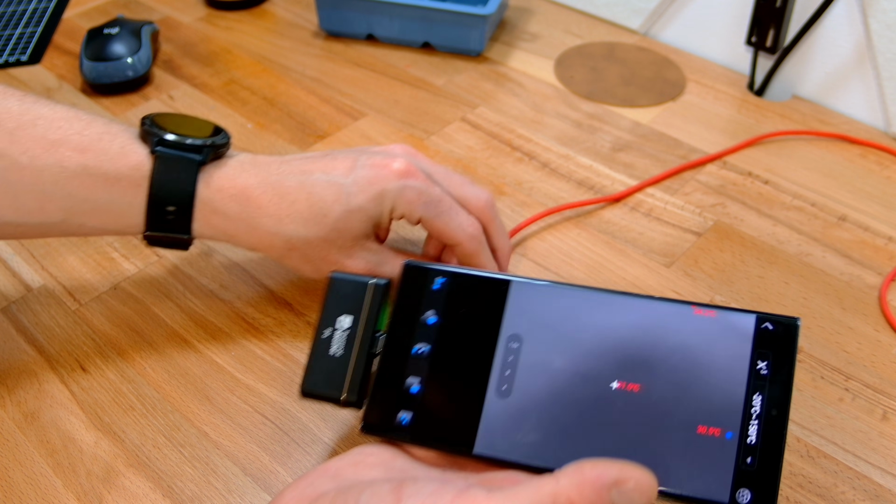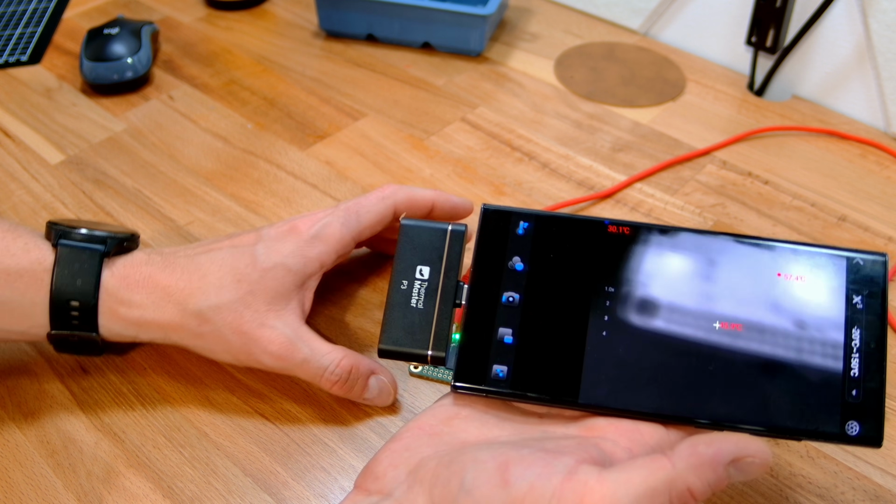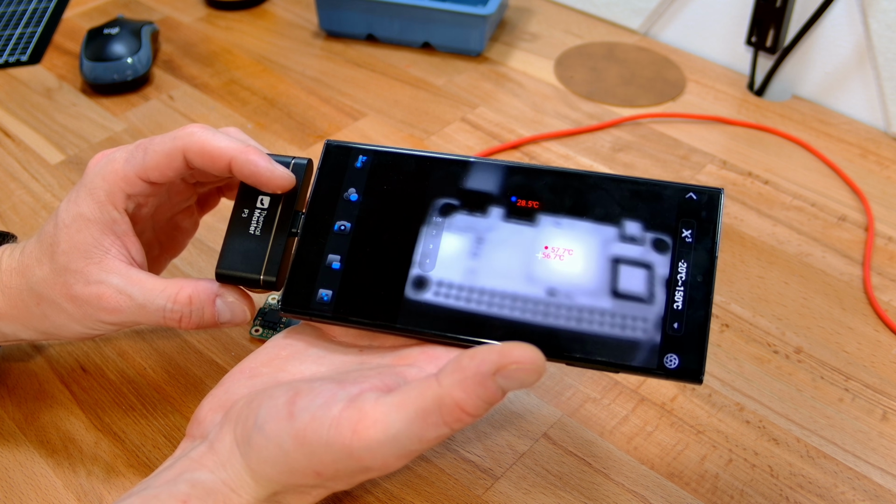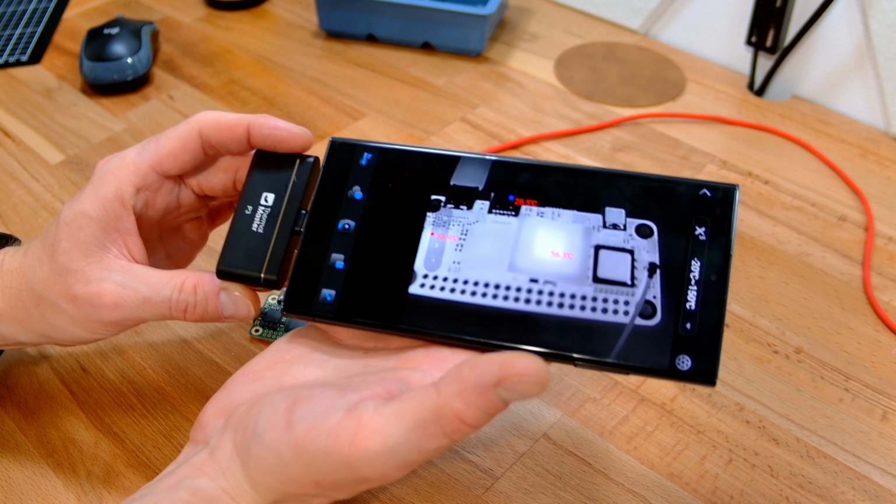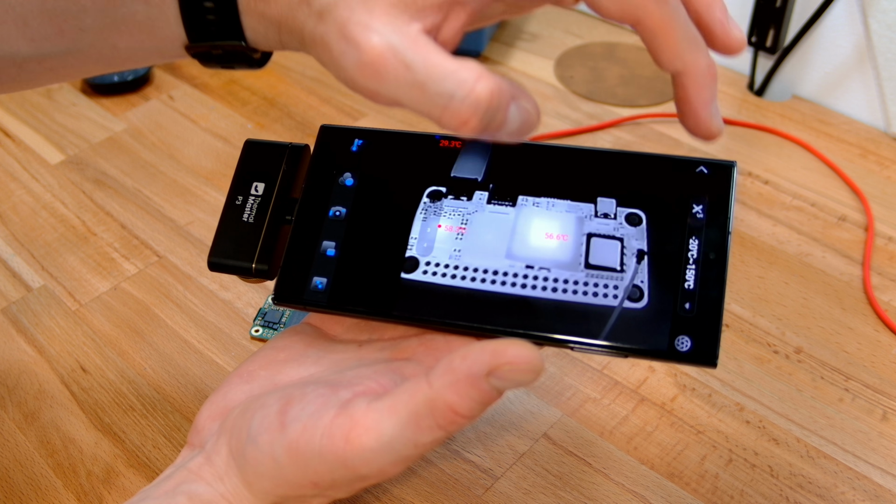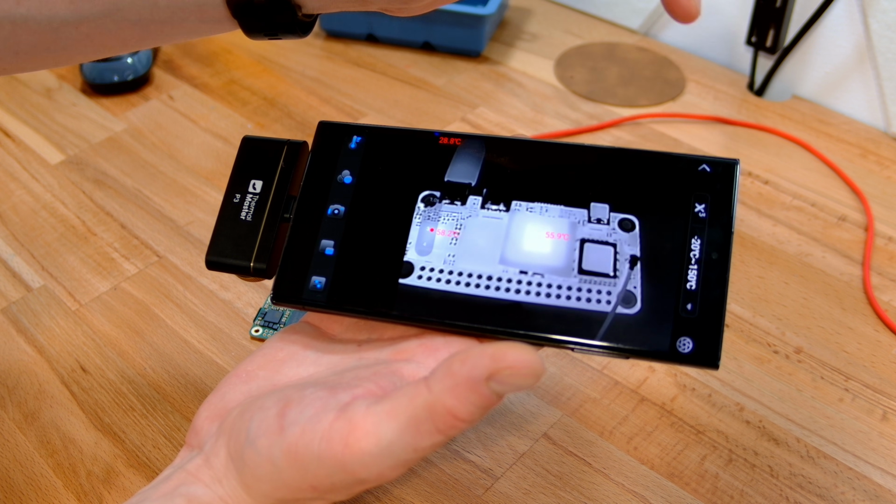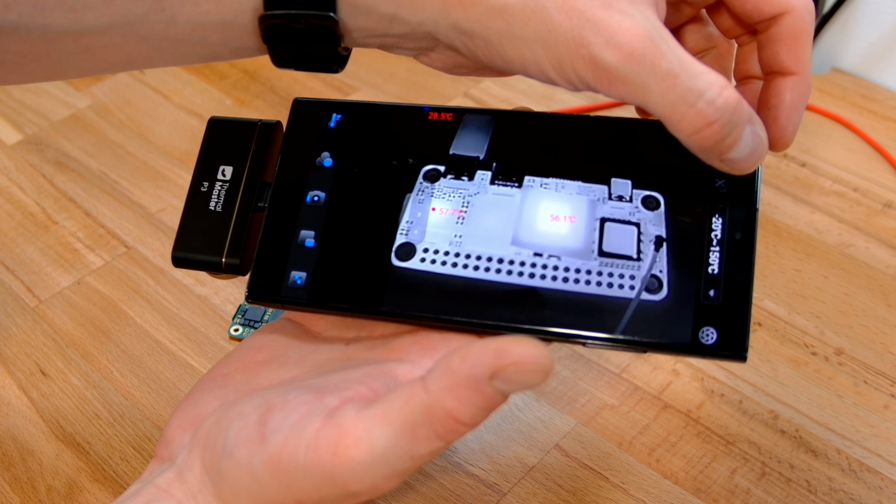Let me bring this back towards the camera and see if I can get somewhere where we can all see what's going on. So go over this way a bit, and there we go. So if I manually dial in the focus here, that is actually pretty insane. That is cool. So this is in its X3 mode, which is enhanced. So that's off. That's on. I'm not sure which I prefer.